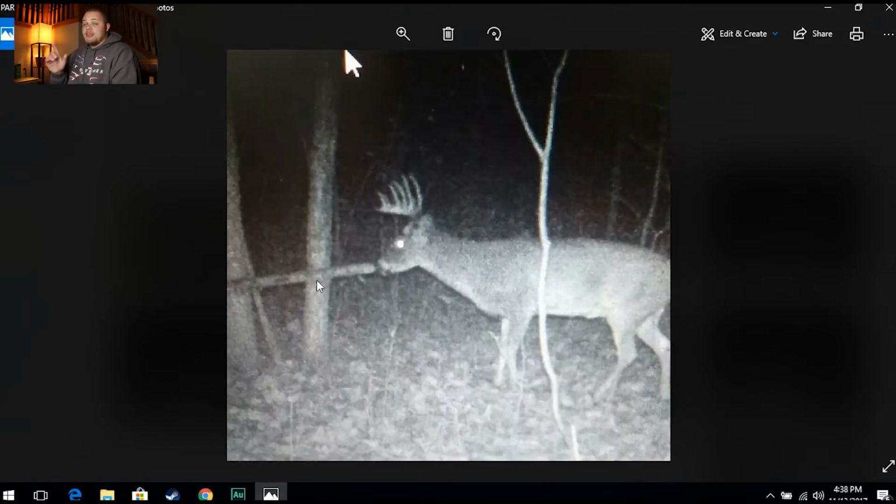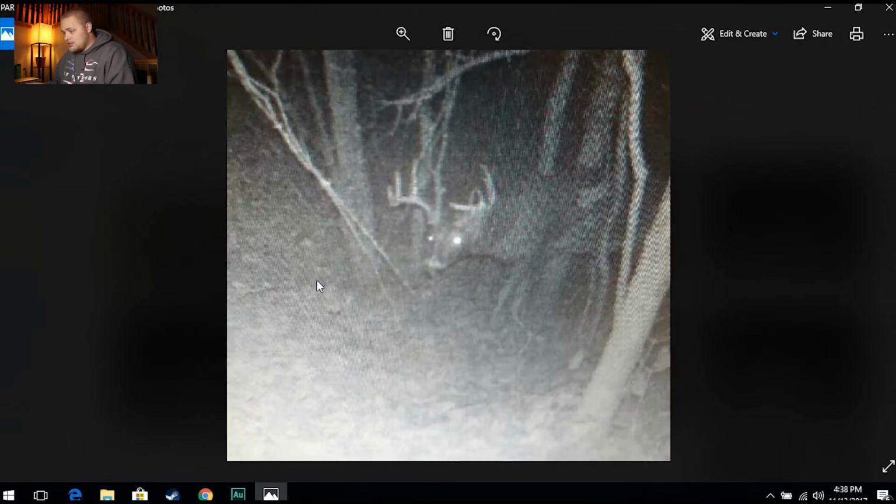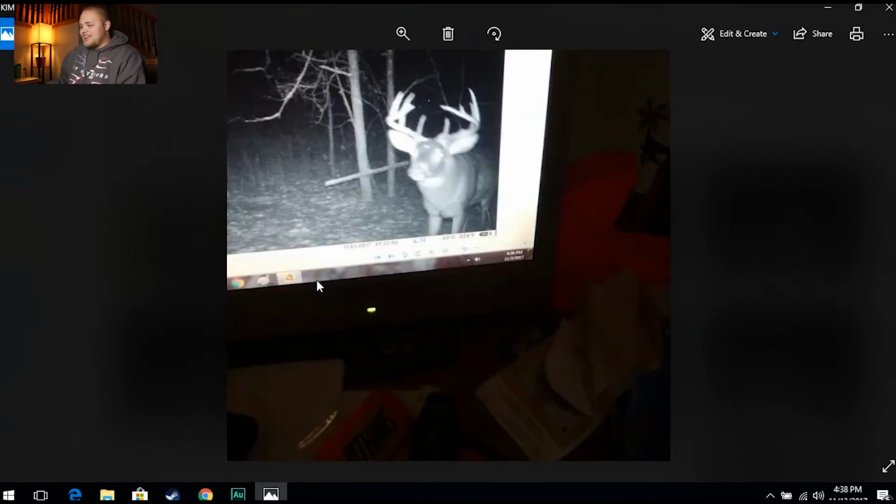Just look at that. This deer, and this deer, and this deer, and this deer. Oh, no, that's it. Just those. They are within range of the video buck that I showed you earlier. These deer could possibly walk past me come opening morning of rifle season. So pumped.